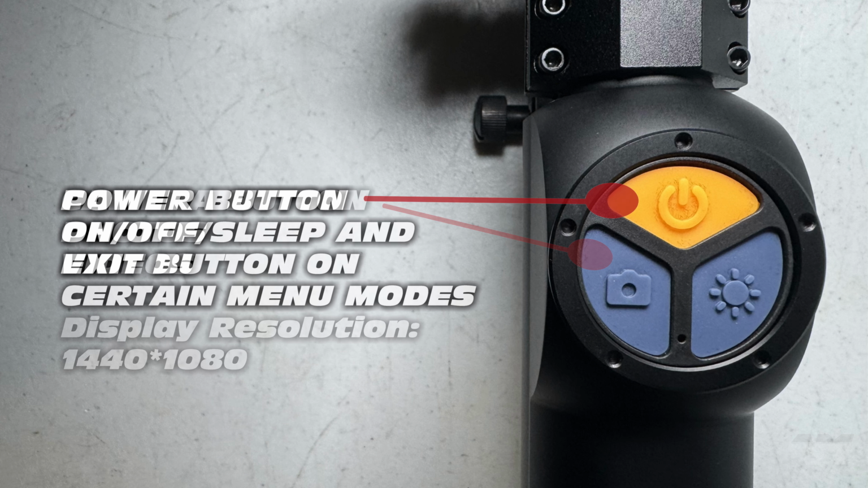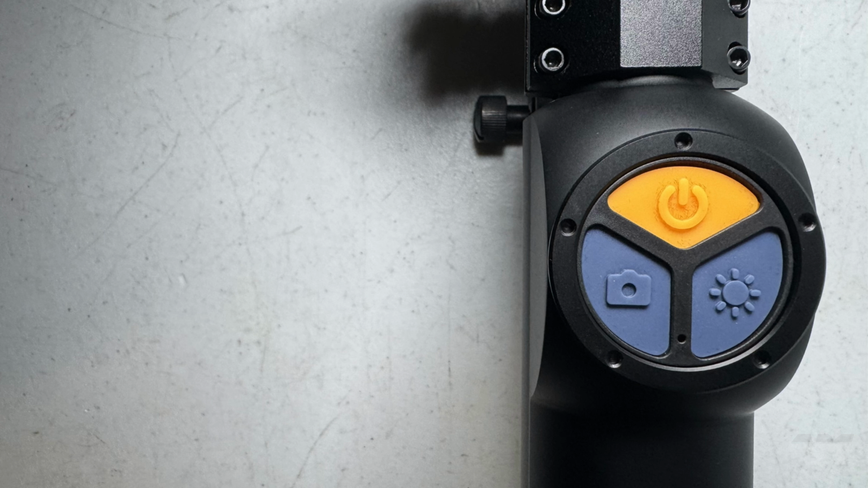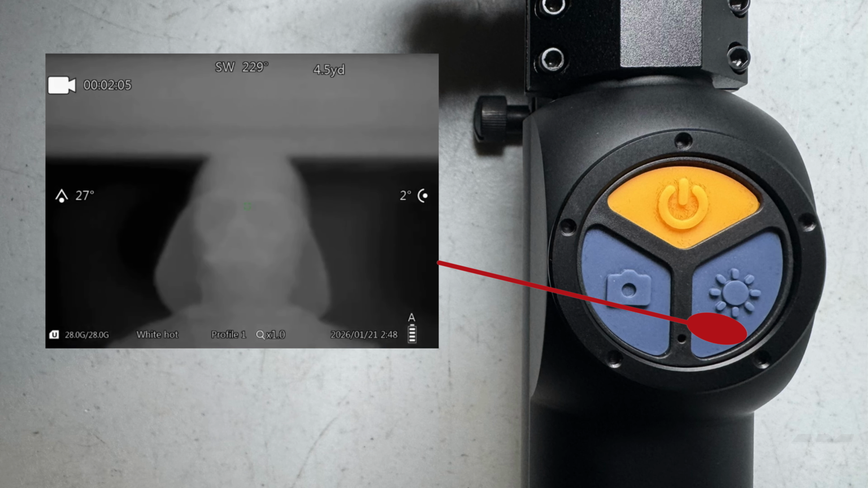And then we move along to the button that excites me the most, the one that has an image of a camera. So not only can you take photos on this unit, you can also record video. And then we move to the button with the sun image on it. You can change the type of heat signature that you get when you're looking at the screen.